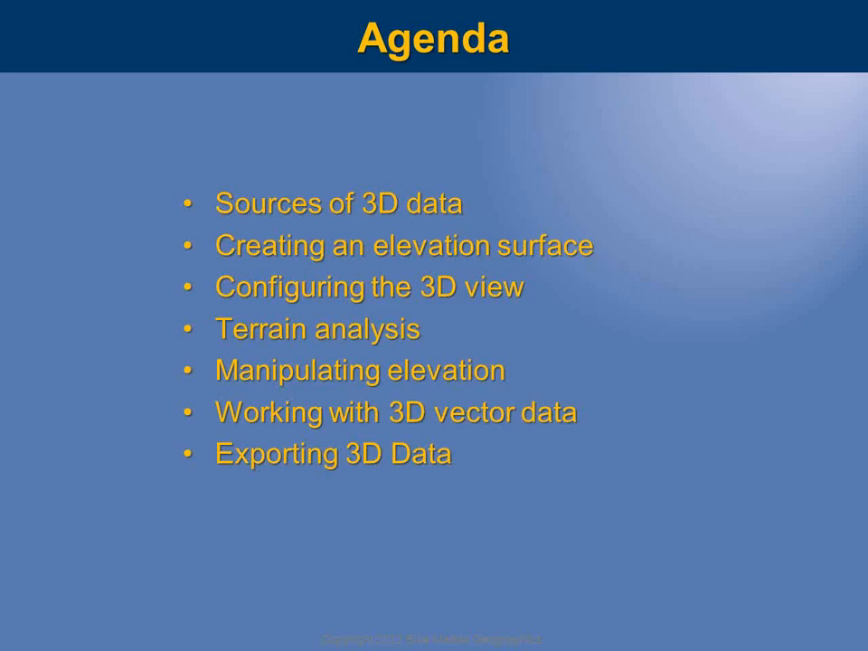For today, we looked at the sources of 3D data, generating our elevation surfaces, the configuration of our 3D view, things like the shader pattern and the hill shader. We touched on some of the terrain analysis functions. There are tools that I didn't have time to work on today, things like profiling and viewshed modeling, which are available within Global Mapper. We also covered manipulating elevations to create a flattened surface, generating flattened surface models to create a pad site, for instance, and working with 3D vector data, with limitless possibilities in assigning a z-value to a feature or to a vertex that defines a feature.